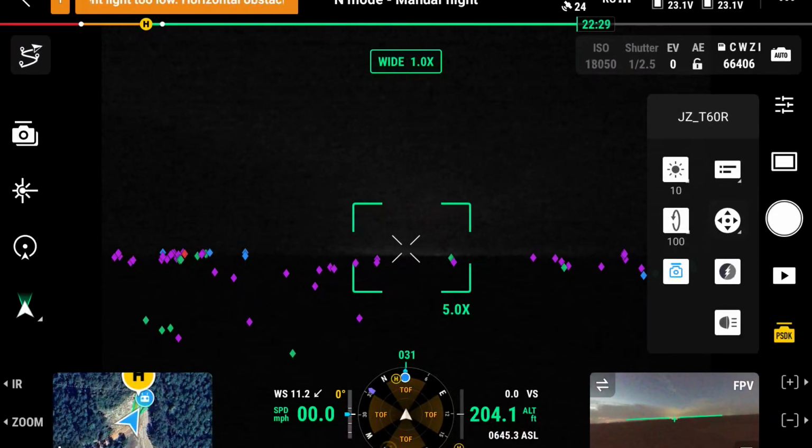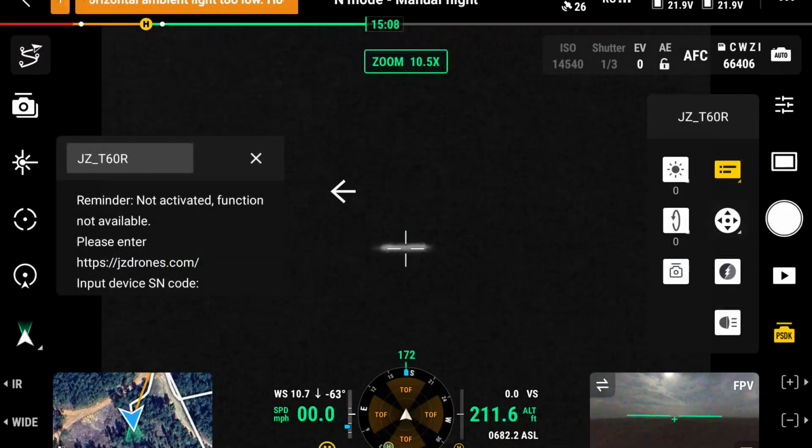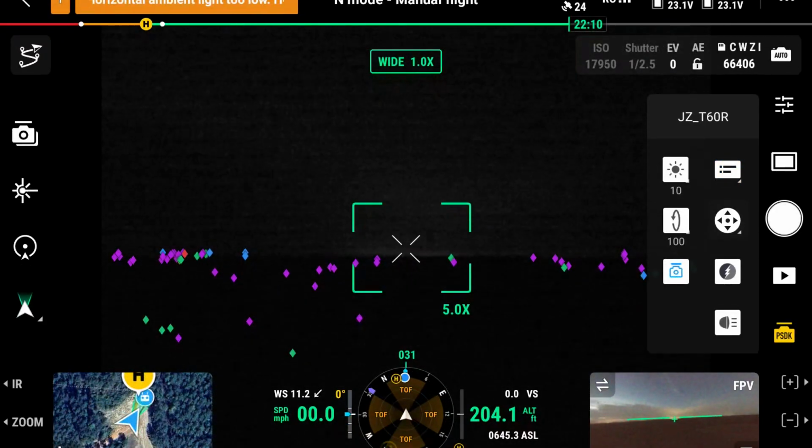When I got the JZ T60R, I had to go through and activate it. There's a process, and I may include it in the video, but you have to activate this light through them before it will work on this controller. You'll see it here, but it'll tell you that it's not available, or that it doesn't function, or some of the functions aren't available, some sort of error message. So I had to do that last night. Make sure that you have this thing activated through JZ before you take it out for flight.